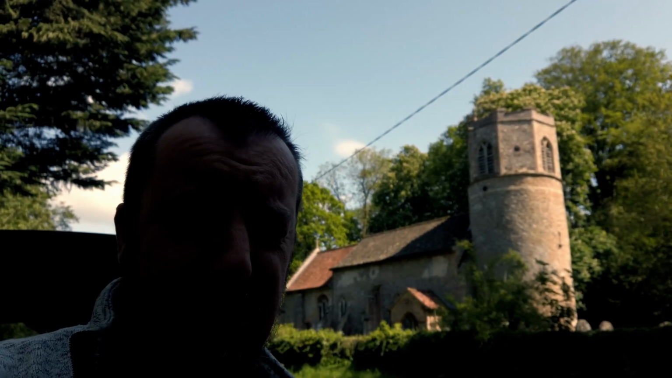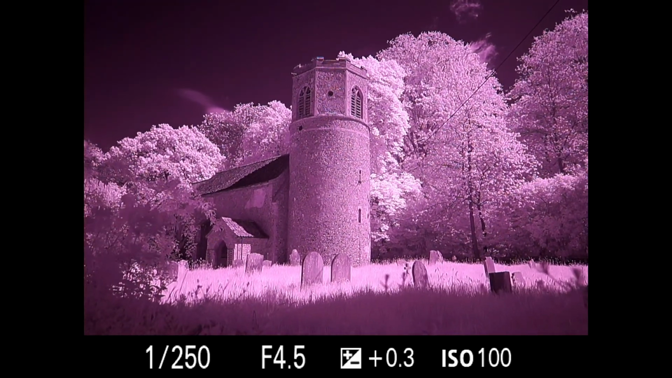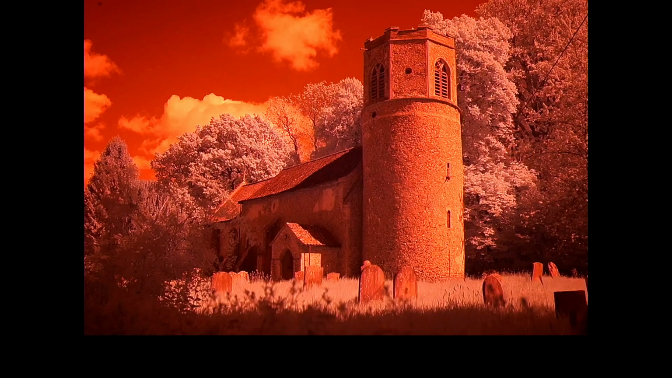Anyway, I've just taken a picture with the 28mm lens at the side of the road, so that's the one, if you remember, has the 850 filter on it. So I'm just going to now switch over to the 35 and take the other two shots. Hopefully I can fit it in. It was sort of just about right with the 28. The 35 might be a little bit tight, but we'll see.